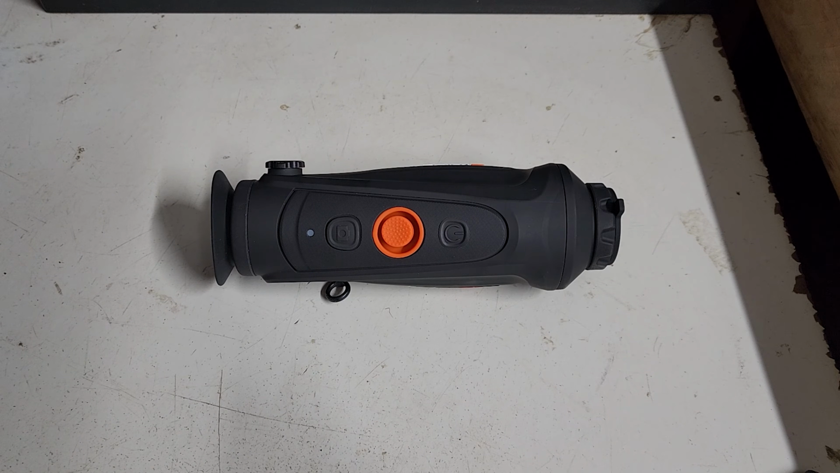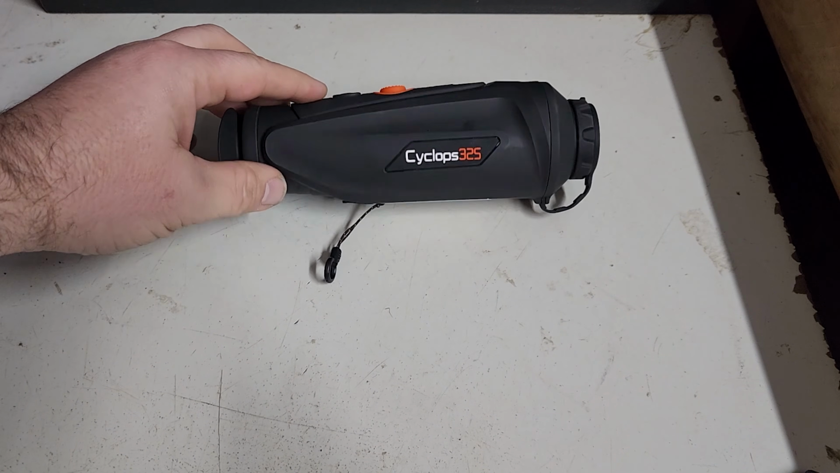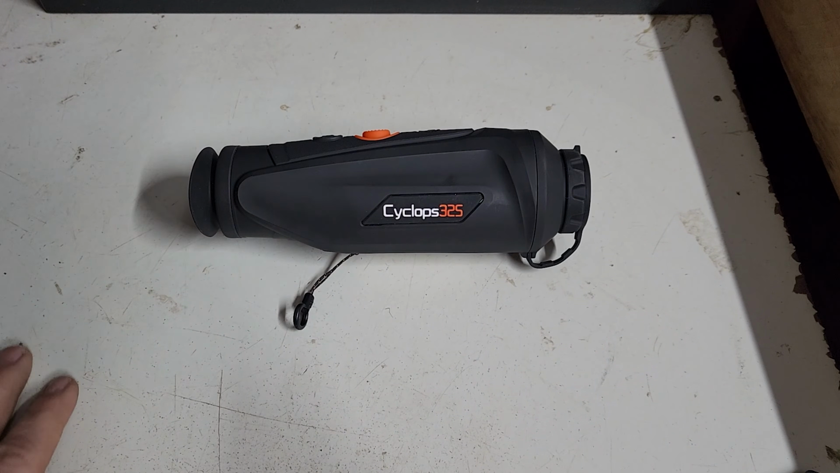It's got GPS tagging in here as well. You can put GPS coordinates in, you can pull them out, which is great if you're in a spot where you really like to be and you want to get back there. You can just run the GPS coordinates. The 640 versions of these have also got image stabilization. Now, these come in a 315, so 15mm, a 325 and a 335, and then they jump into the 625 and 650 as well. We'll do reviews of them individually, but I just wanted to do this one first because this is our most popular focal length.